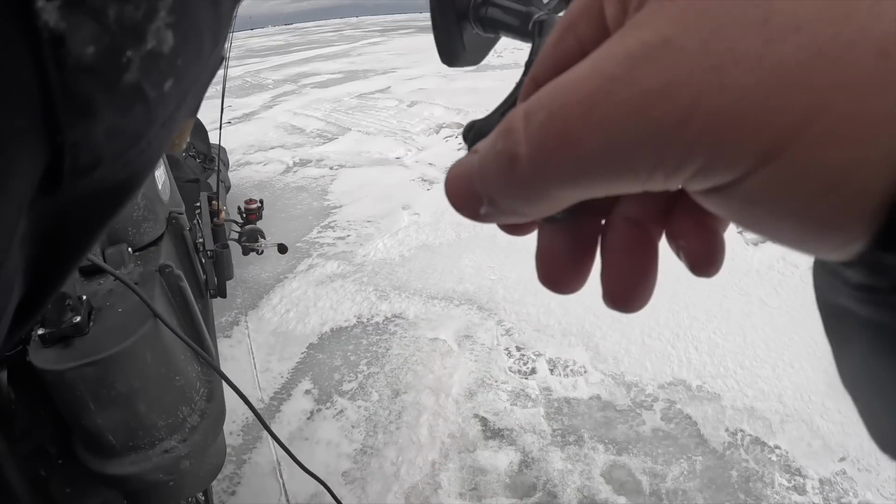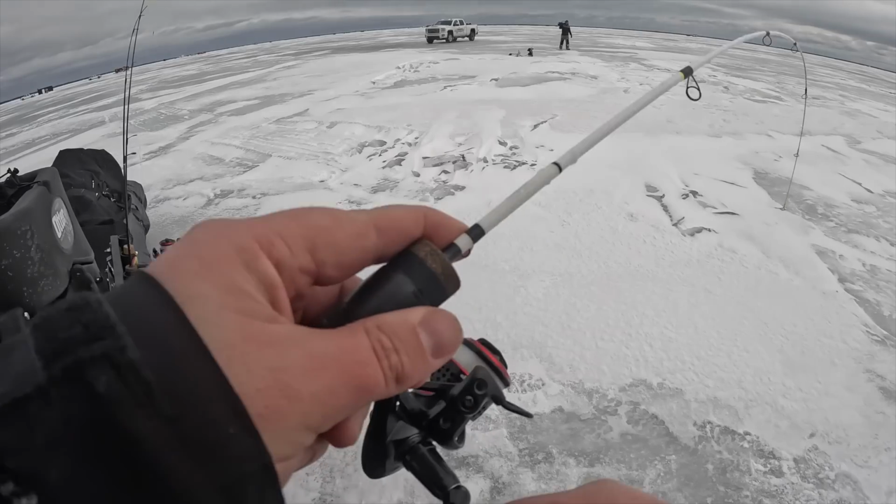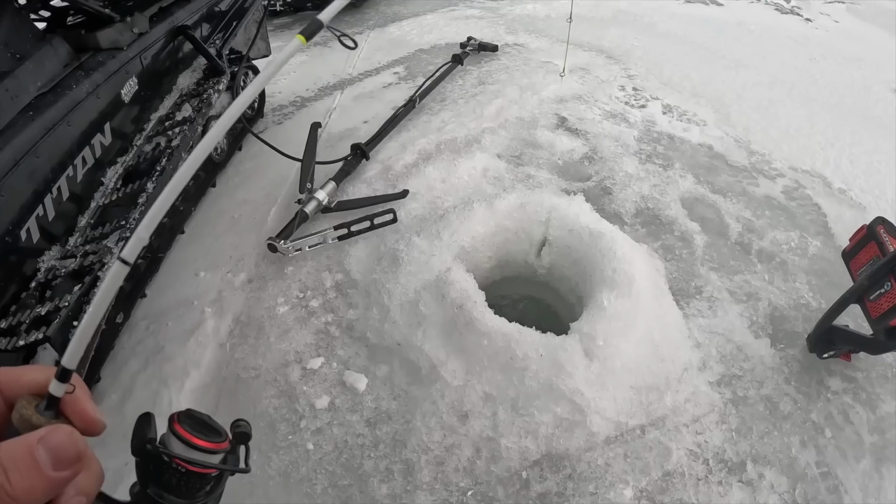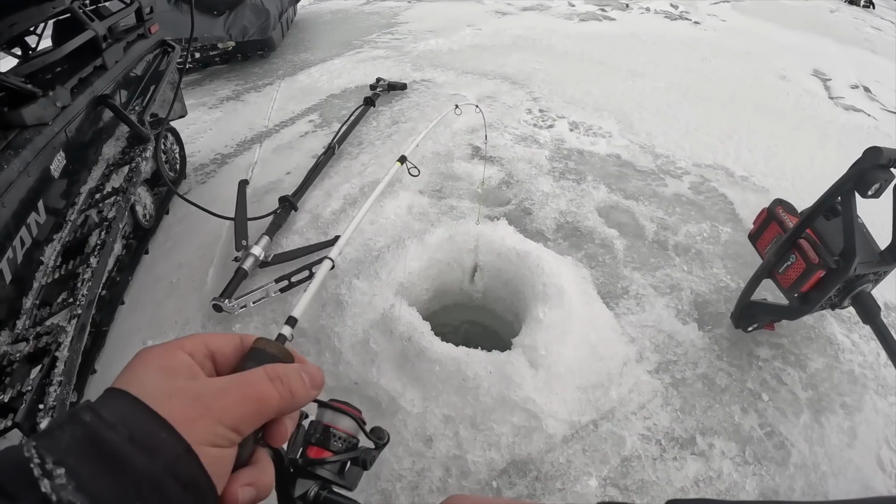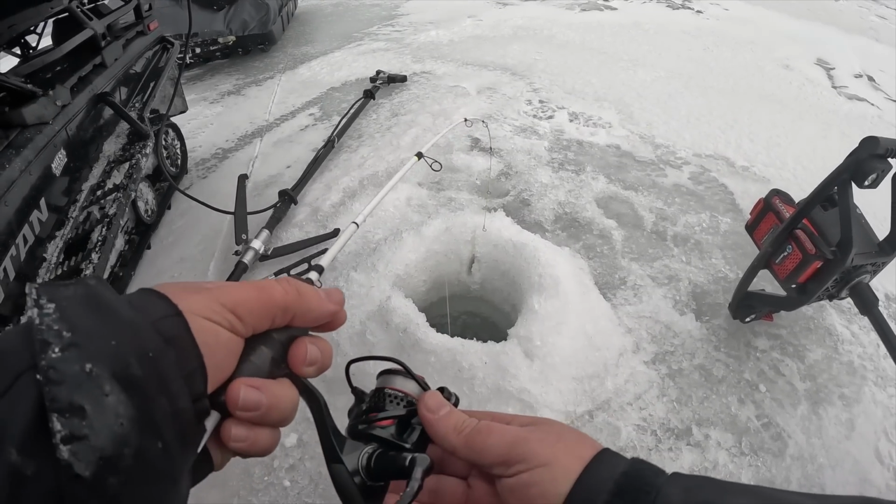Oh yeah. Got a big giant bonus toothy critter on the tuned up custom rods Bullwhip, and that was quite the ride. That was a pike. It looked like a pike. I want my bait back. God dang.